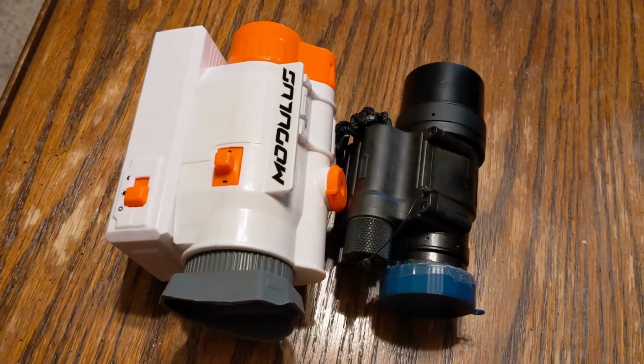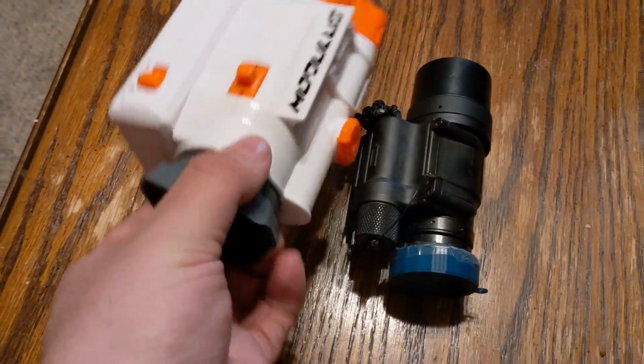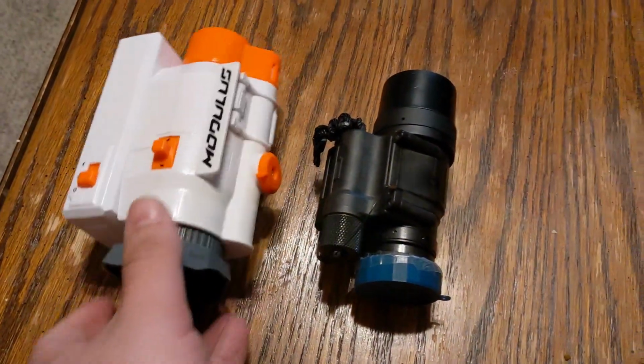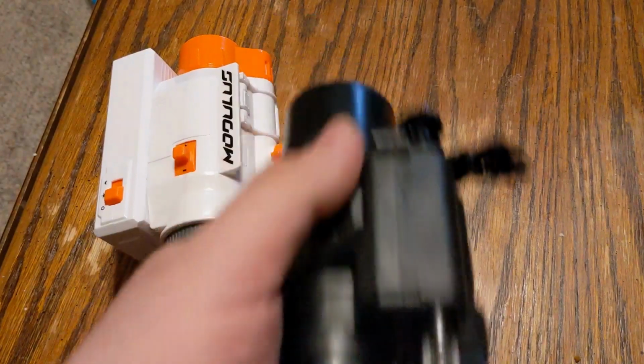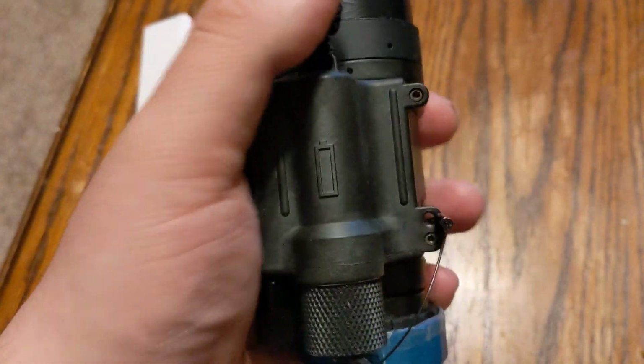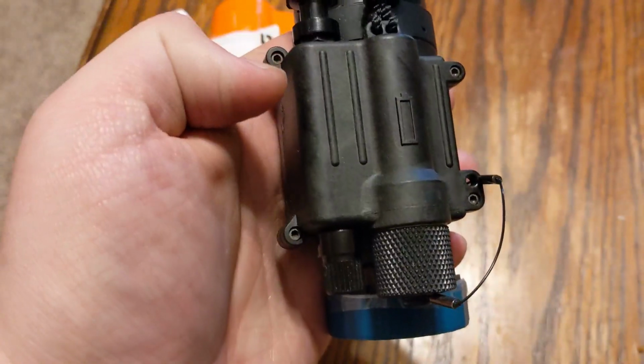Compared side by side to the PVS 14, it is quite large. With 4 AAs in it, it is kind of heavy. I mean, the PVS 14 is kind of heavy to begin with, but you just have 1 AA in there.